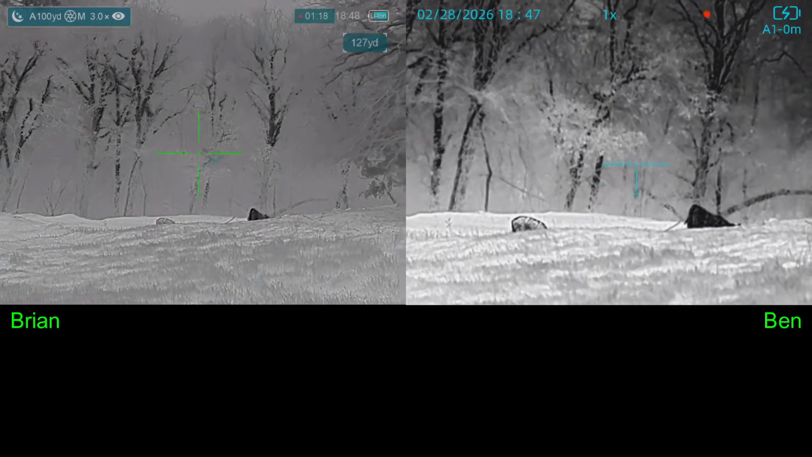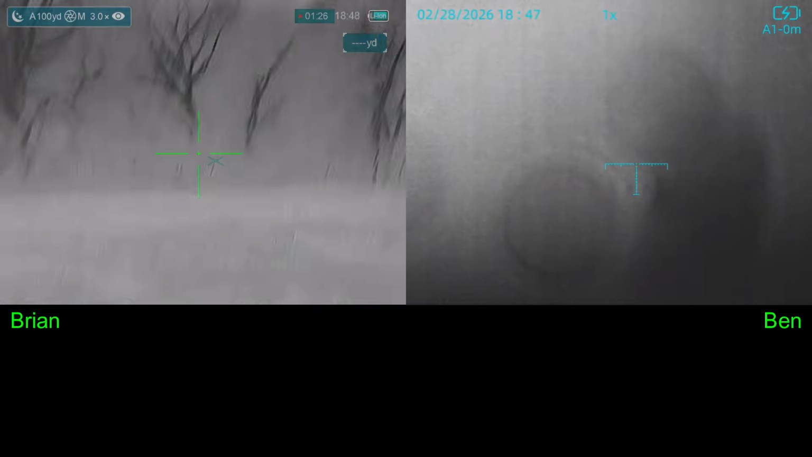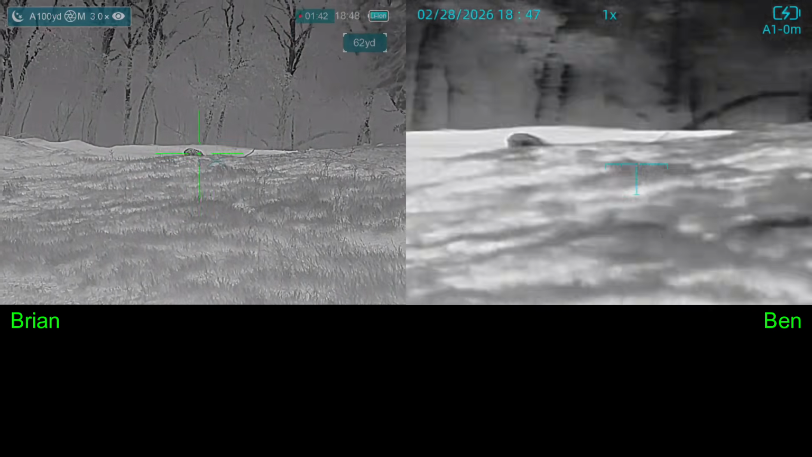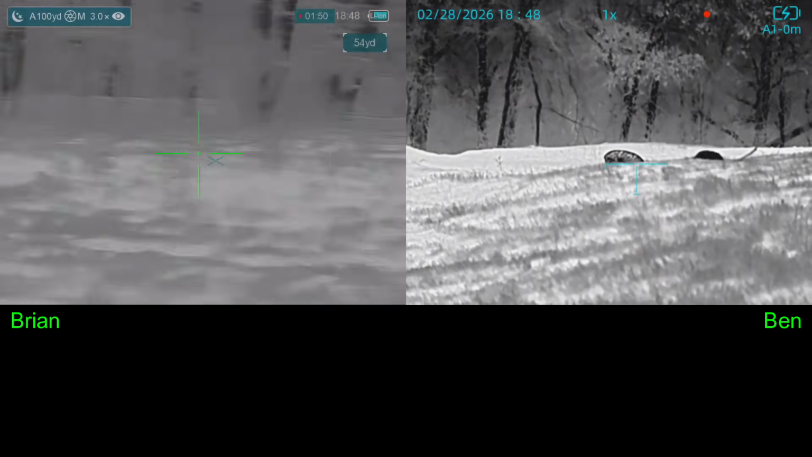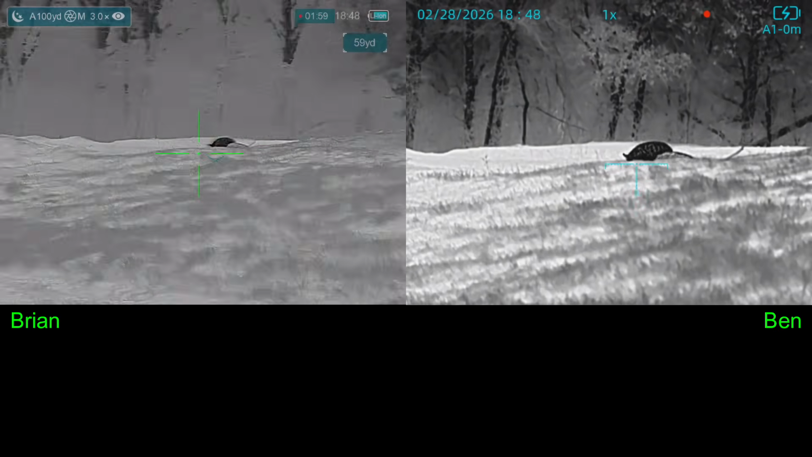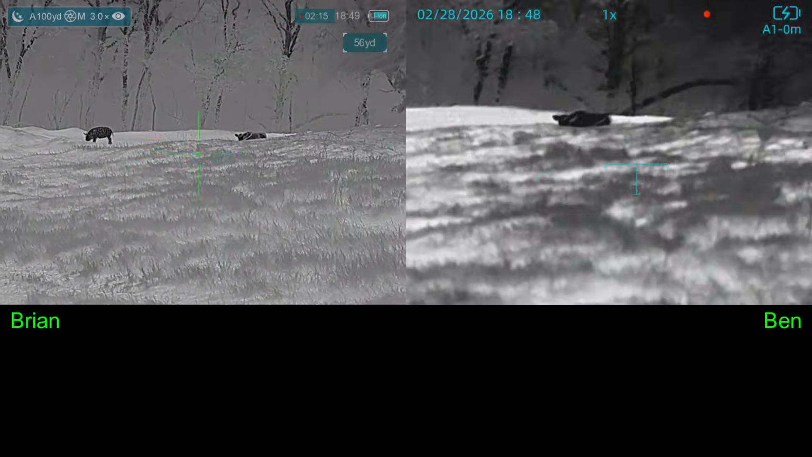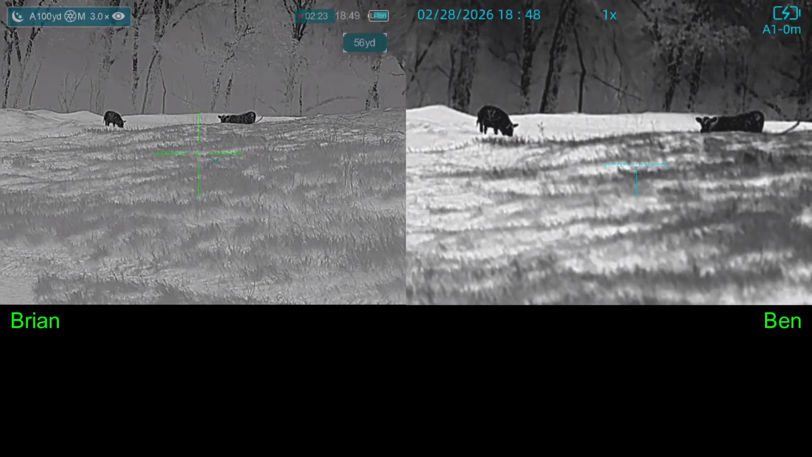And then we've got this calf that has moved in amongst the hogs, and that's going to create a problem. So we're moving off to the left to try to get a better angle on the hogs that are back in this alcove. There's probably 7 or 8 that we saw earlier. We can hear them back there. So we've got the hogs moving around. The calf is somewhere back there.